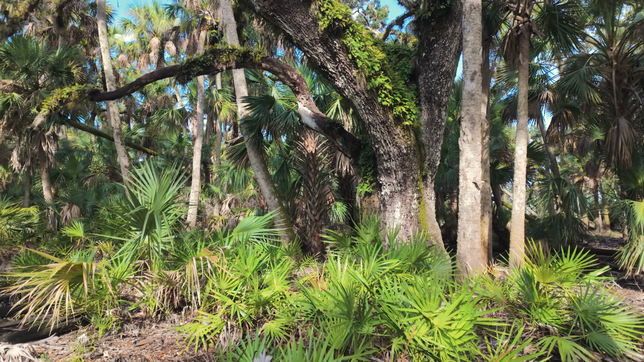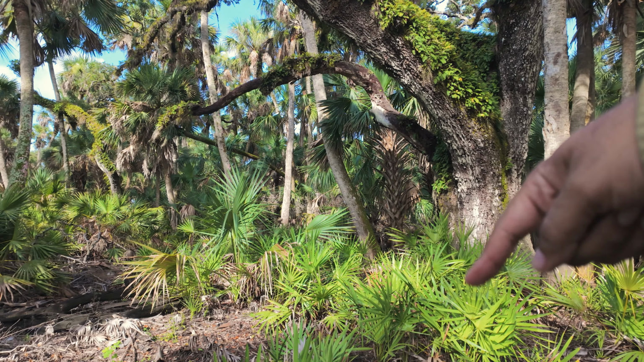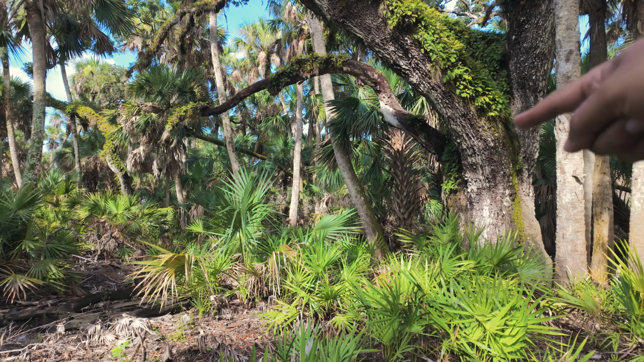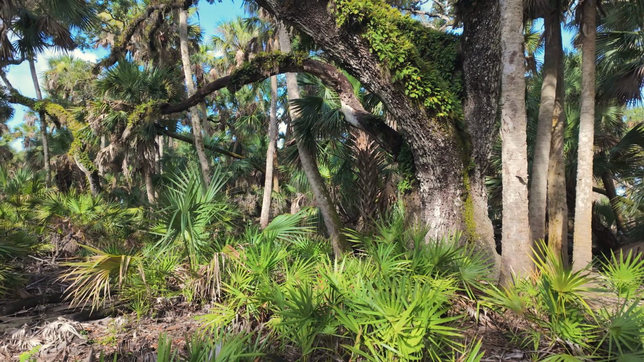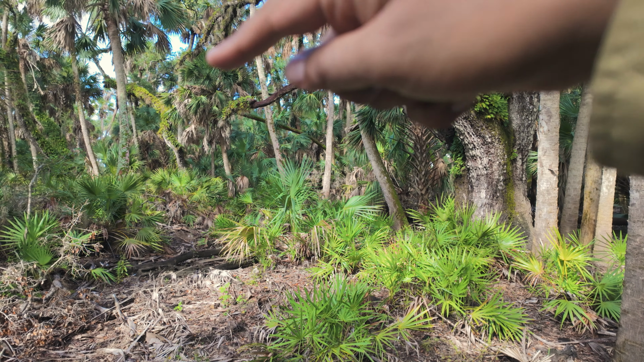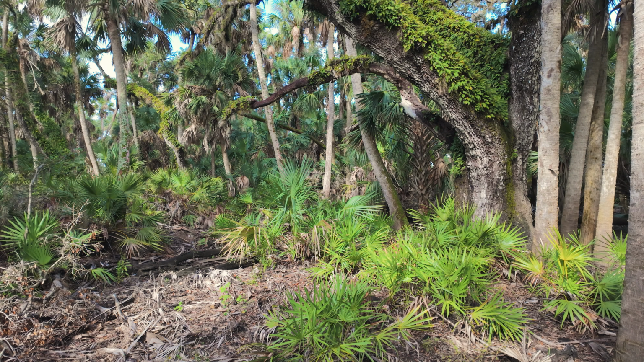I think I'm gonna have all these saw palmettos right here as the foreground, with the big oak tree as the subject. And let's see. So I have my composition set up here. I just really like that shape there, and then also this palm tree here. So let's see what I get.